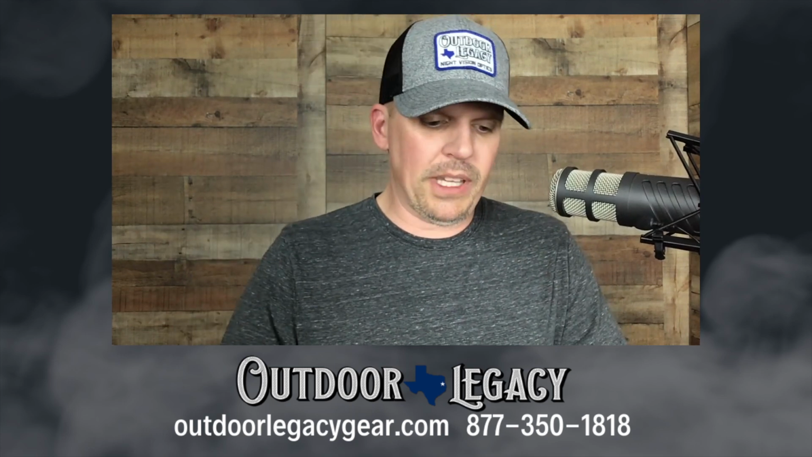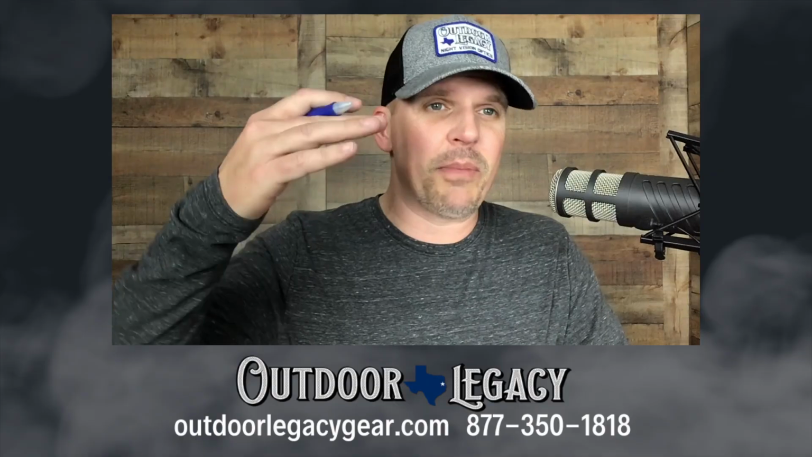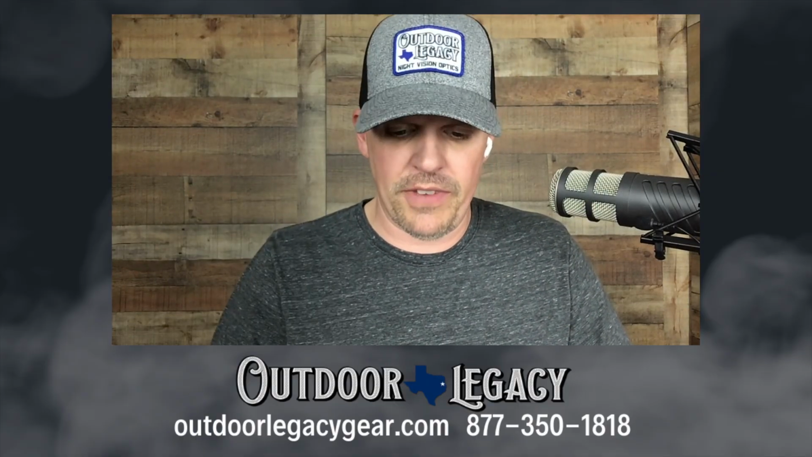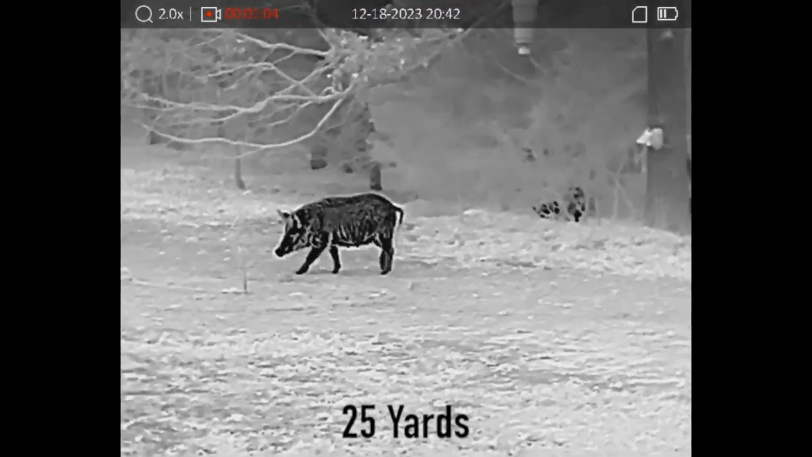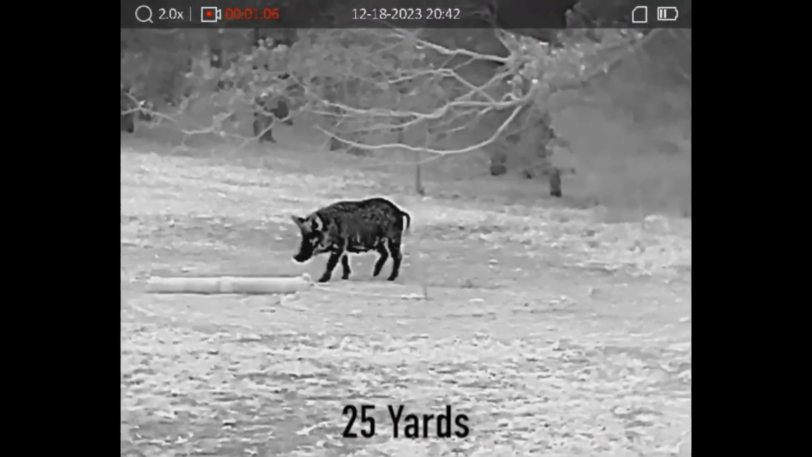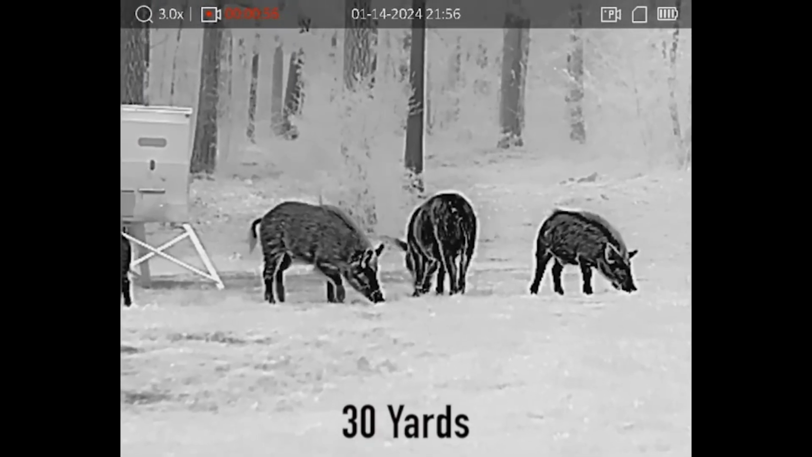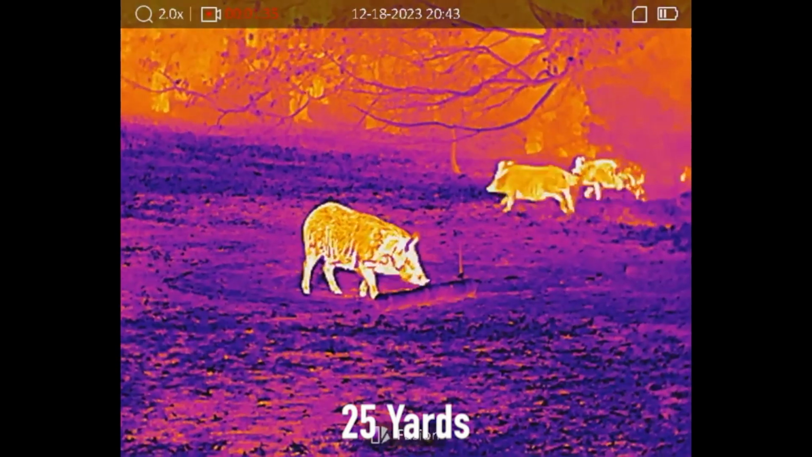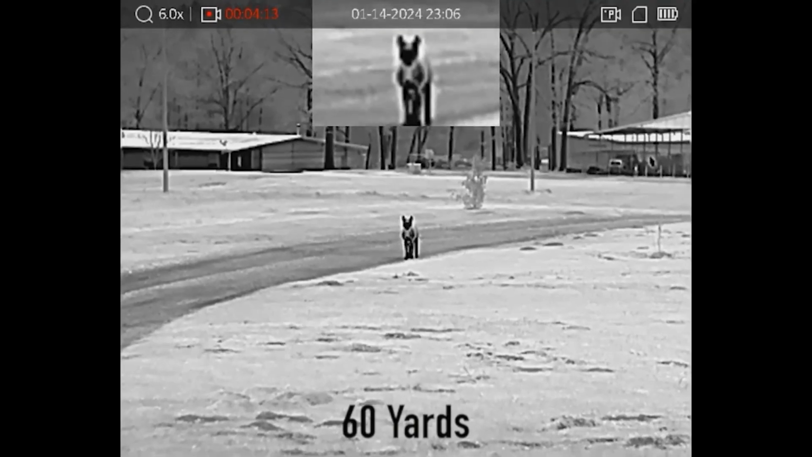So jumping into the specs, and again, most all of these things are going to be the same as we go down them, from the 25 and the 35, and I'll note where there's differences. They are both a 384 by 288 12-micron thermal sensor. Again, they are both sub-20 millikelvin NETD rating, 50 hertz refresh rate. Obviously, we have a 25mm and a 35mm.